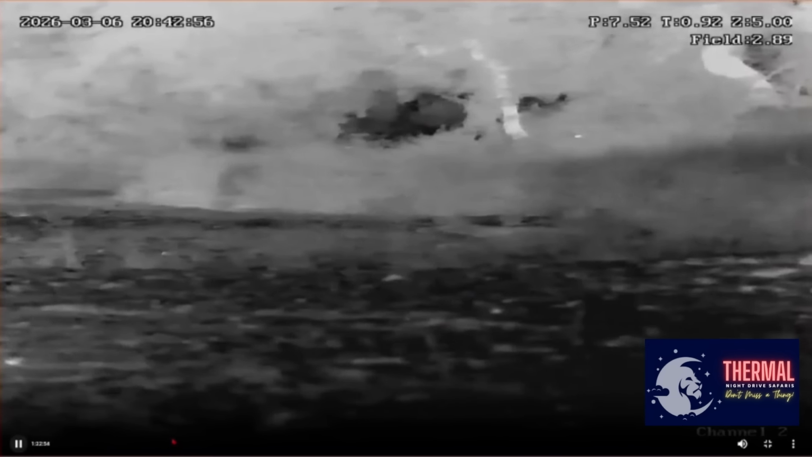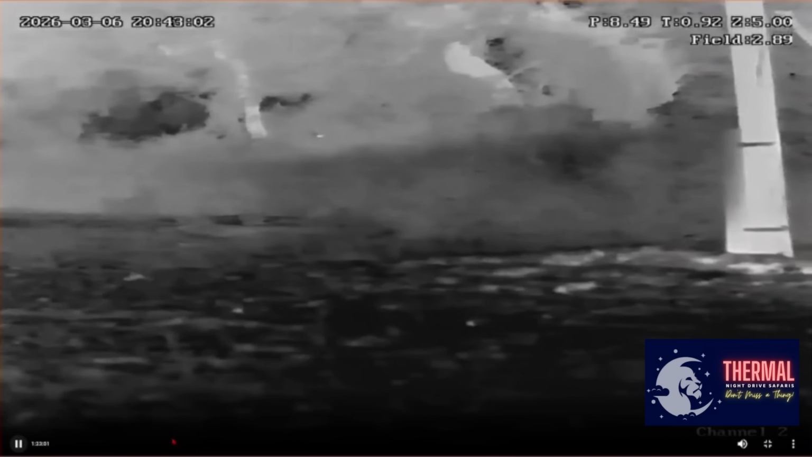There you go, there it goes. It's like a little mouse. Yes. There he goes, he runs. That's wild. So you say a rat and not a mouse? Because that's bigger than a mouse. Okay. Yeah. Okay, look how it hops.